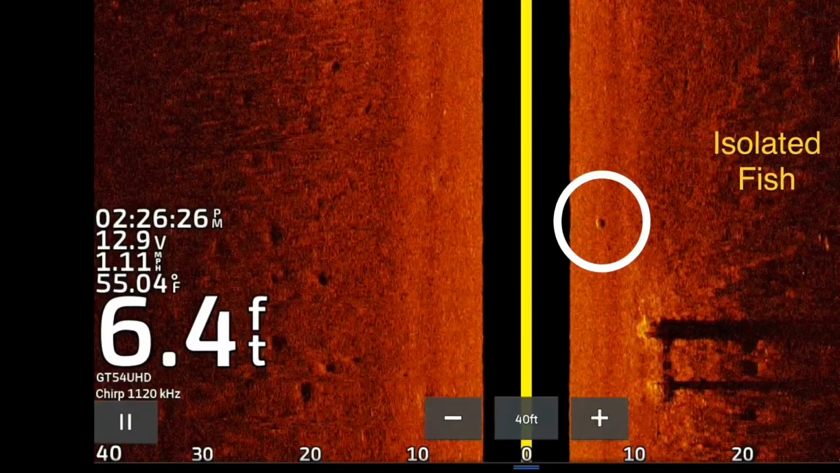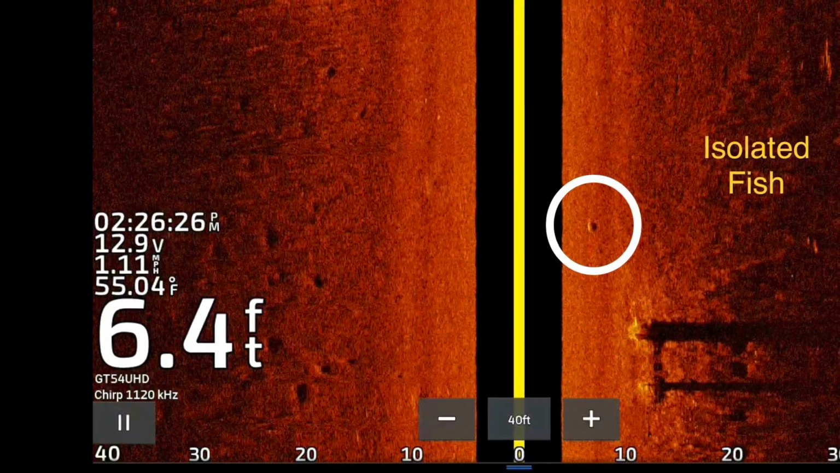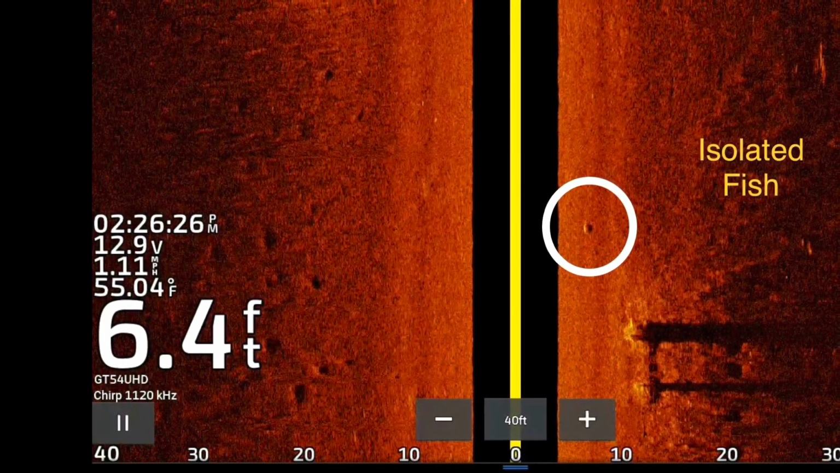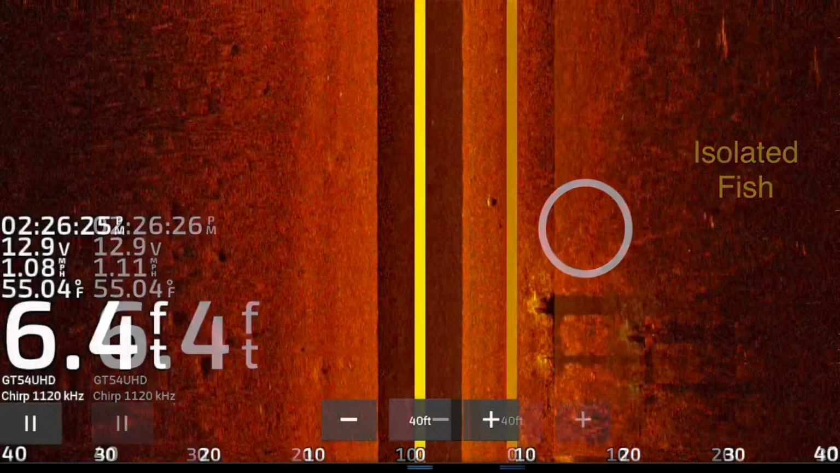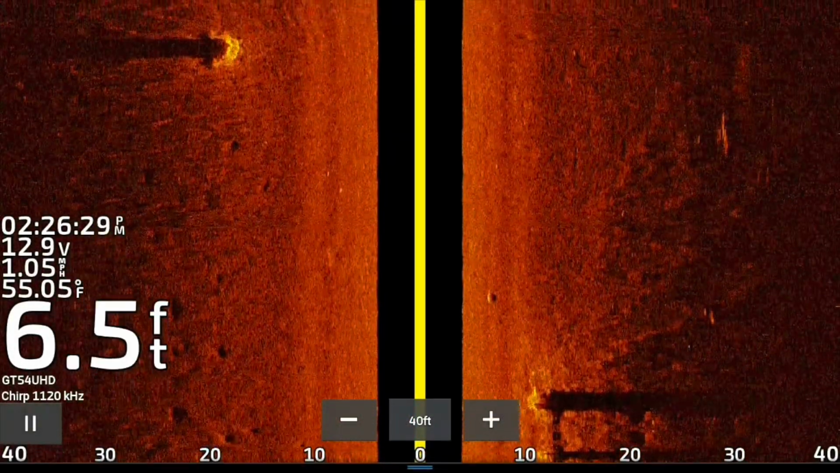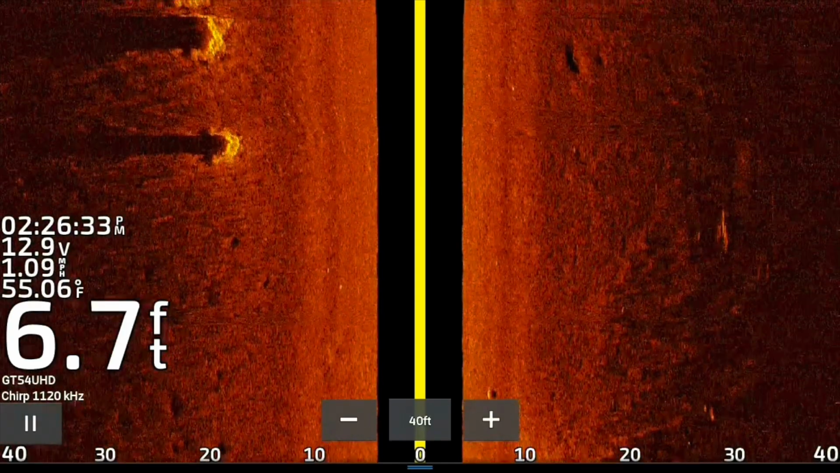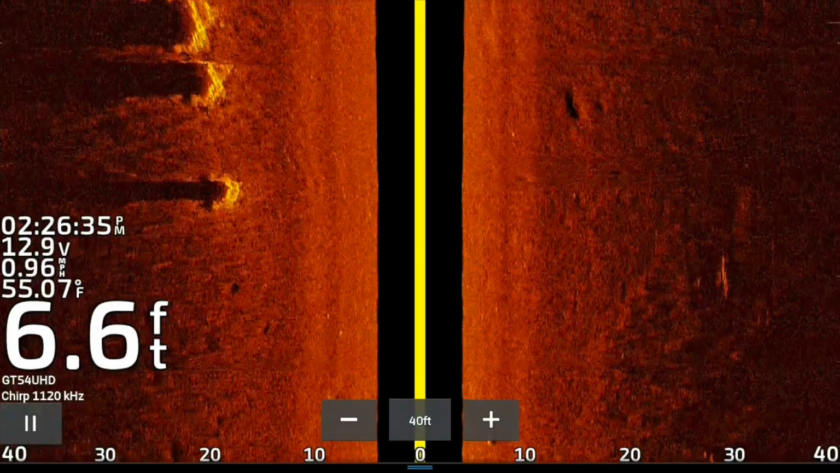All right, guys, we're back with another SideVu. Gonna have the labels again, but next week we're gonna kick it up even another notch. We're gonna have live video side by side with the SideVu. You can see it even better. I pointed out that fish. I circled it, just something to get us going.